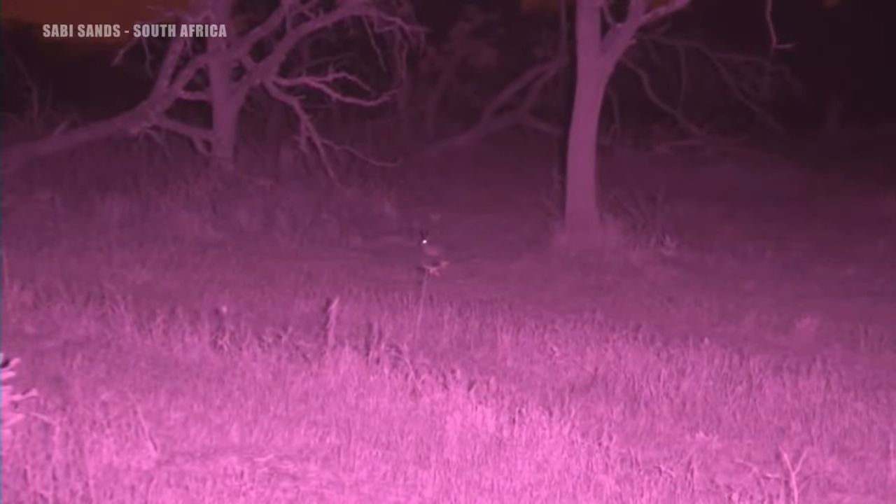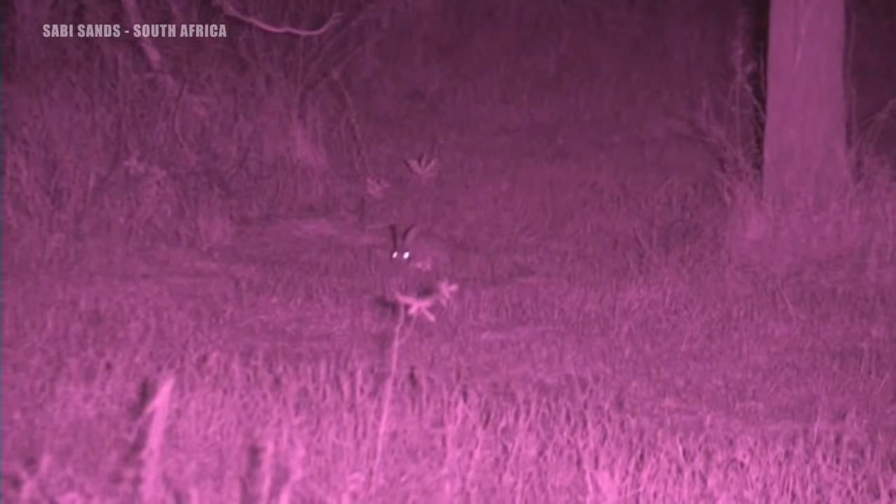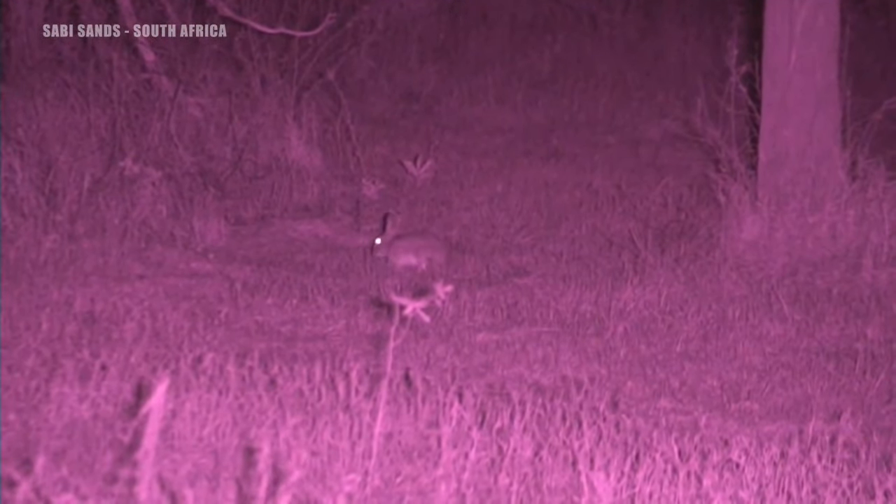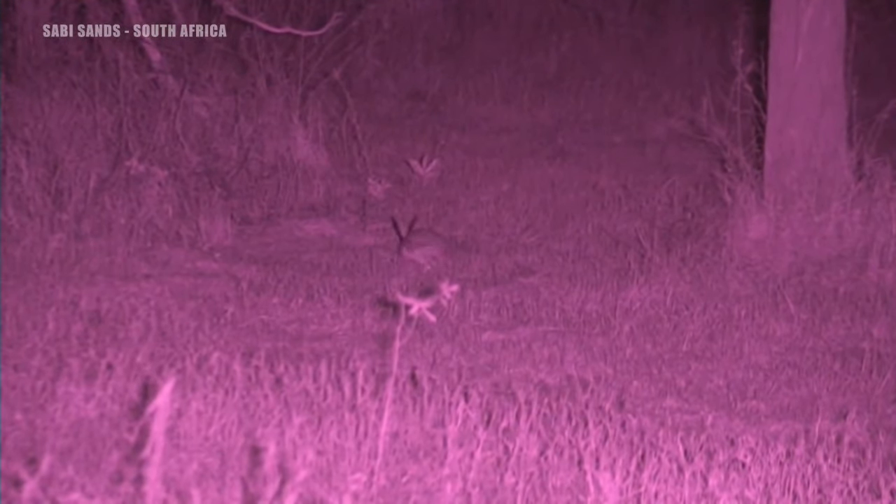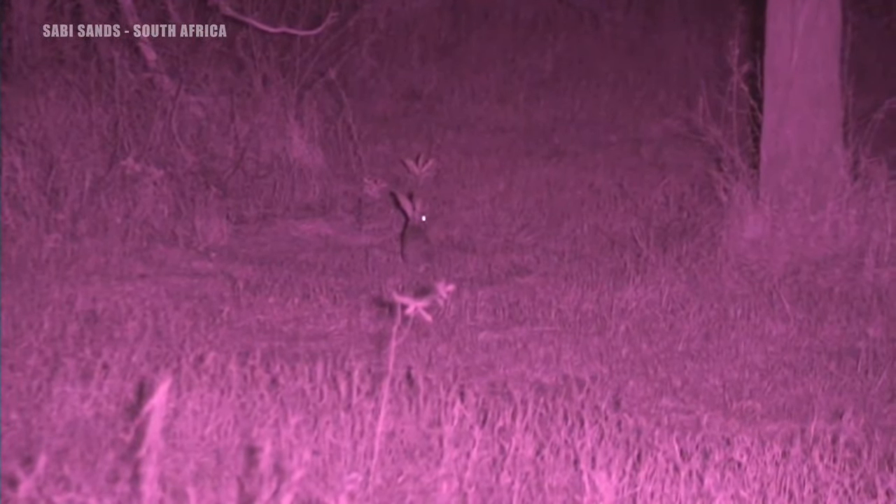I've only got one visual. There are two bronze-winged coursers behind it. I wonder if that's not what you're seeing. Oh no, we do have a second one visual, so there's a pair of scrub hare. Most certainly nocturnal, and very well spotted on your part there by that thermal imagery. Well done.